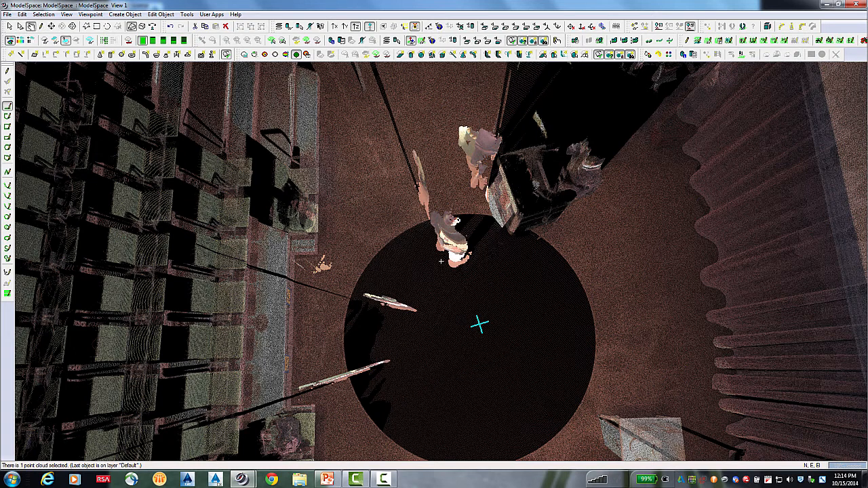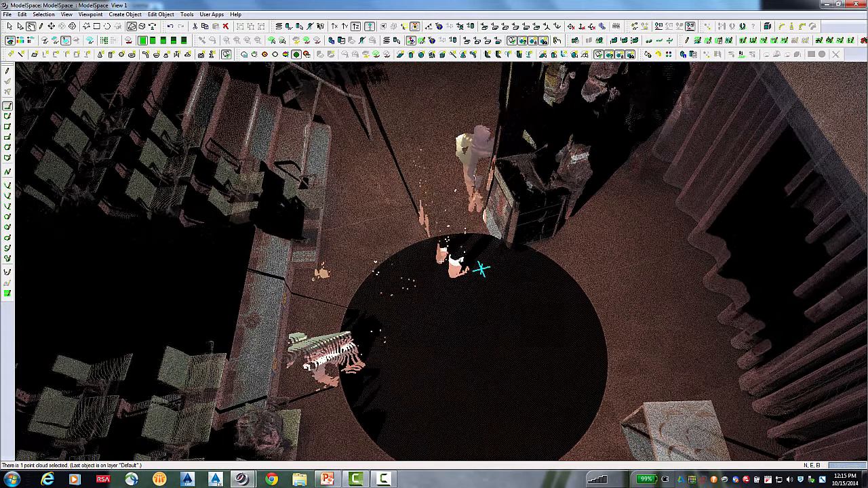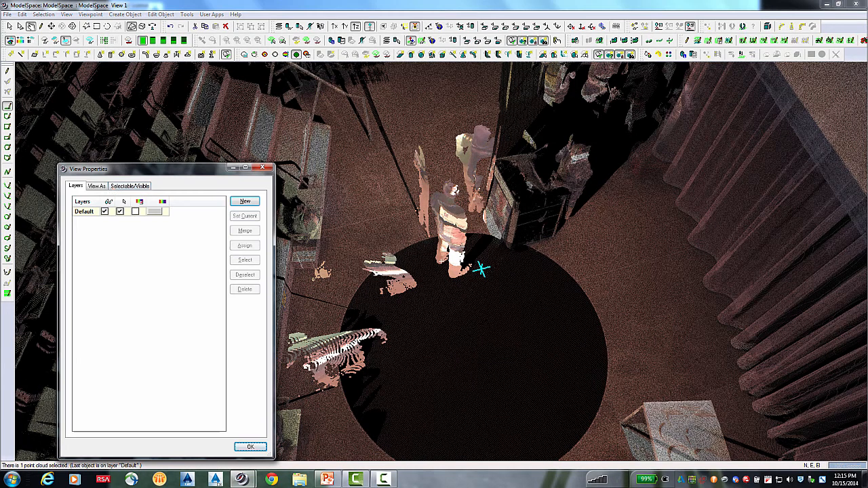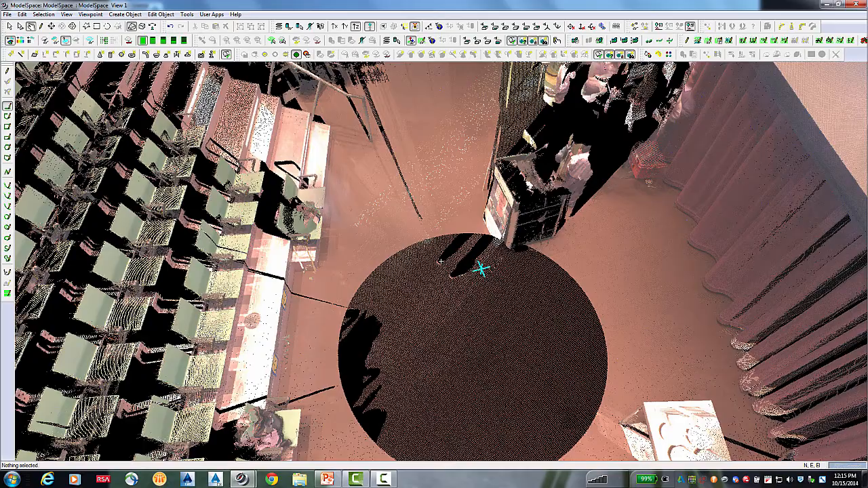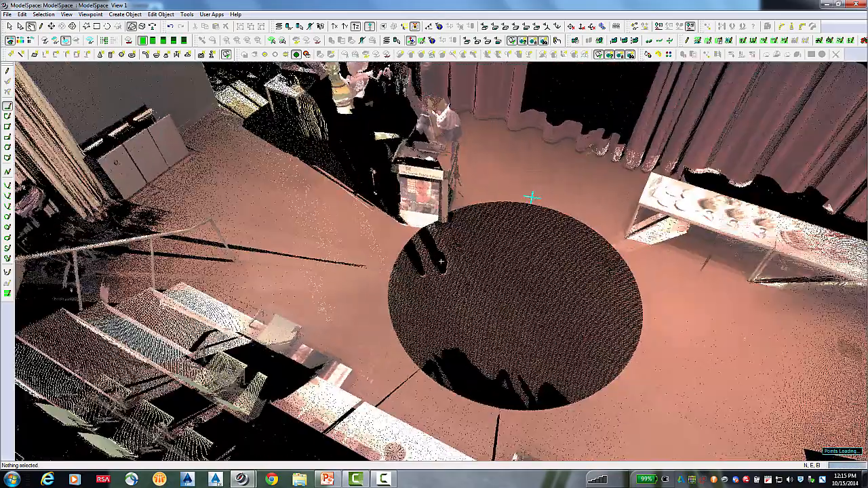From here, I can simply hit delete or go into my layer manager, open up a new layer, call it noise, or again, whatever you would like, assign those objects to the noise layer, and then turn their visibility off, and just like that, they've now disappeared.